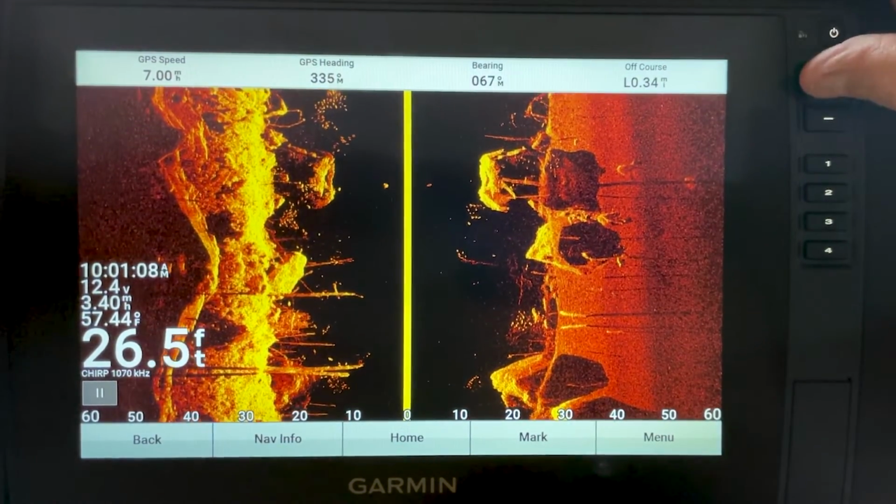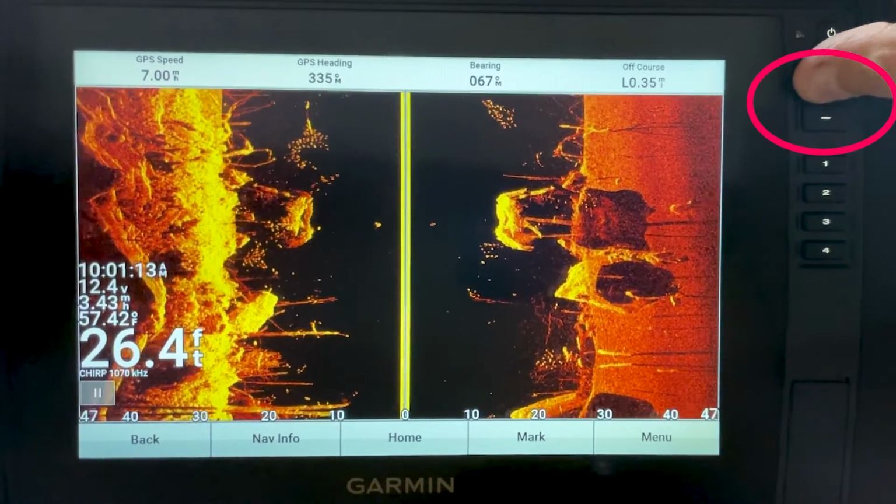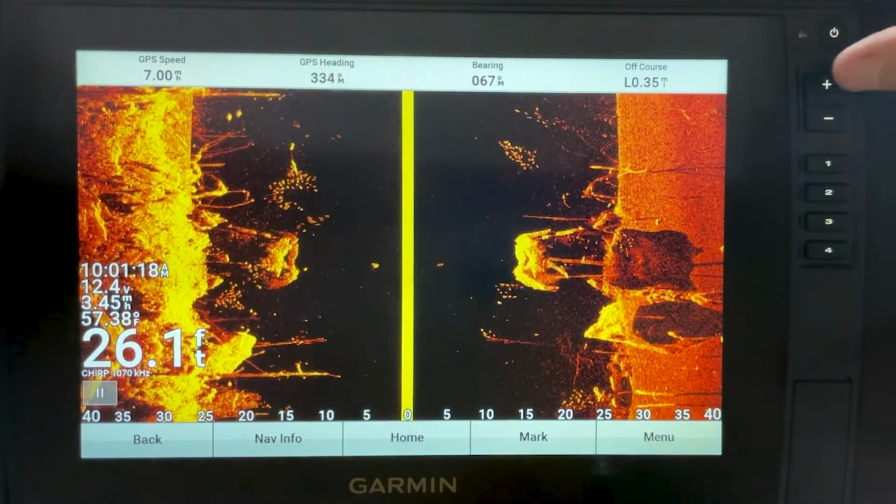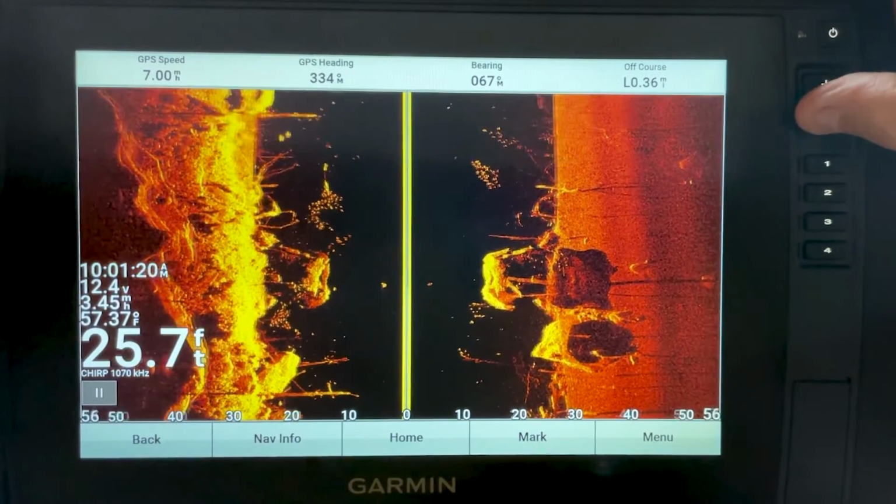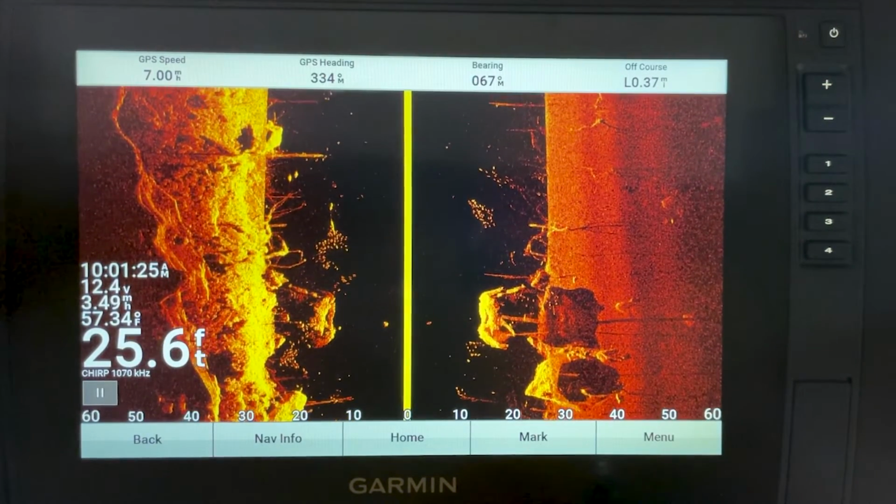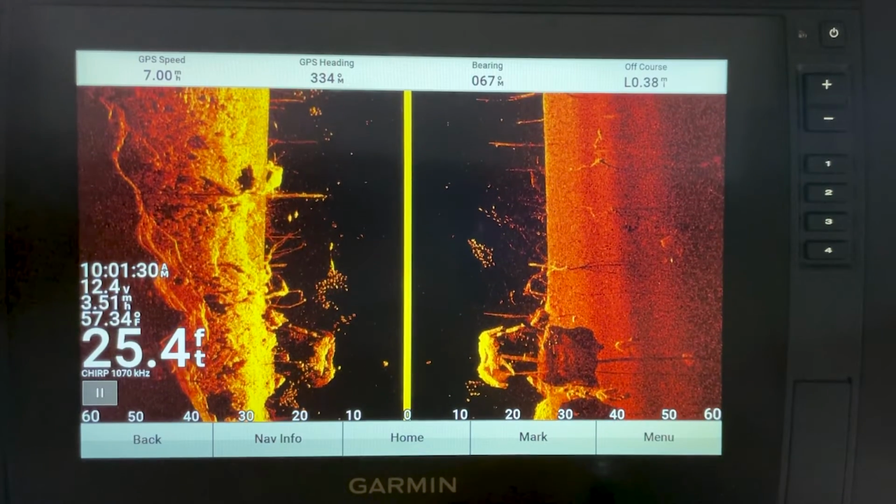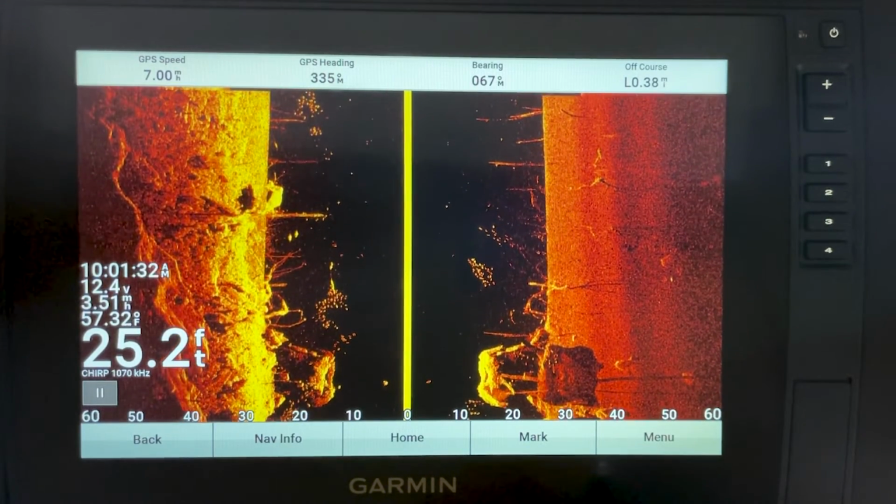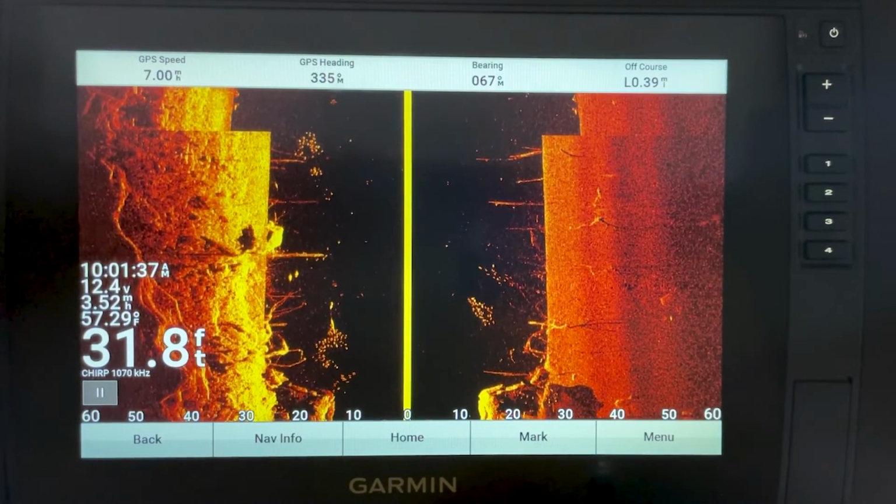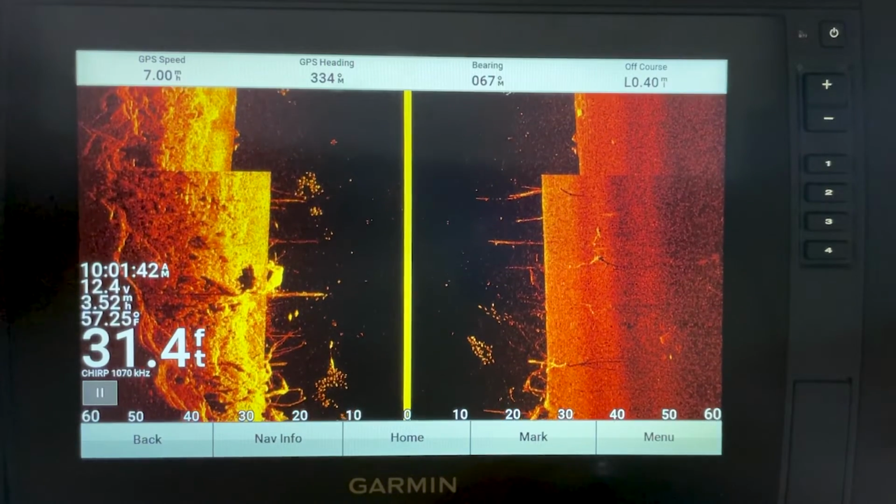Now you can adjust your range with the plus and minus buttons. You go plus, it zooms it in. You can see there we got 40 foot on both sides. Zoom it out, and you got 60. I would recommend starting out at about 60 to 70 feet and make sure that you can see the bottom and you've got a good image before you move out any farther than that. Then move out, and if the quality on the side starts getting real bad, that means you're trying to go too far.